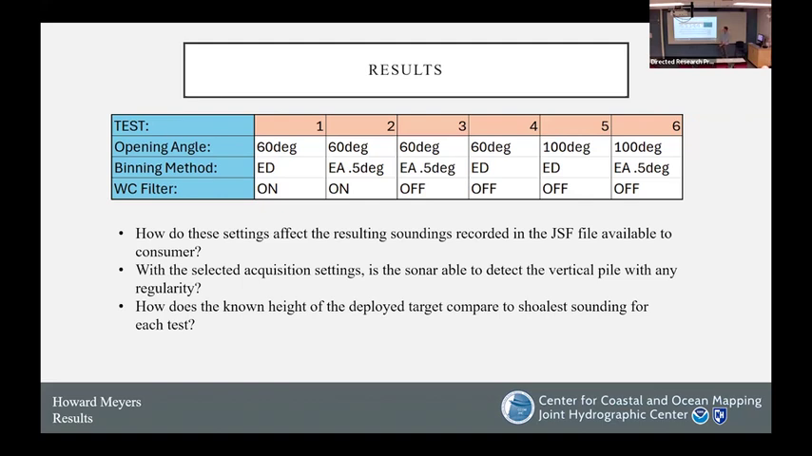What we want to see is the sonar detect the vertical pile with any regularity. Then we want to compare the known height of those two targets, the 1 meter and 2 meter targets. Compare those heights to the shoalest sounding for each test.